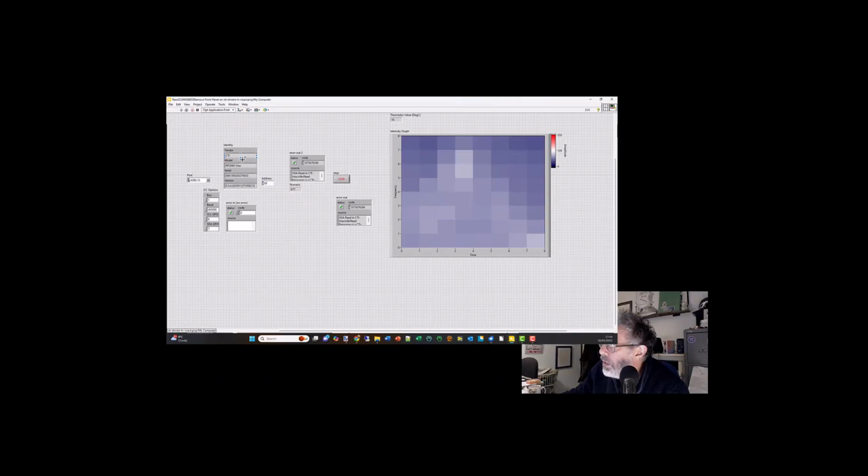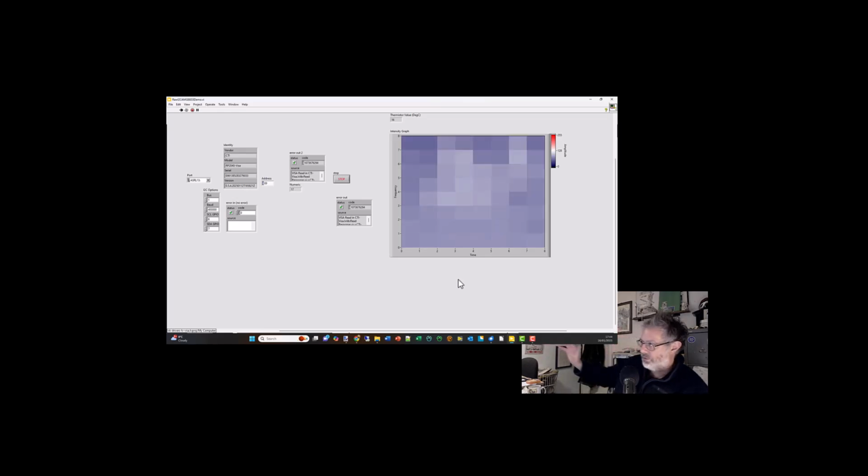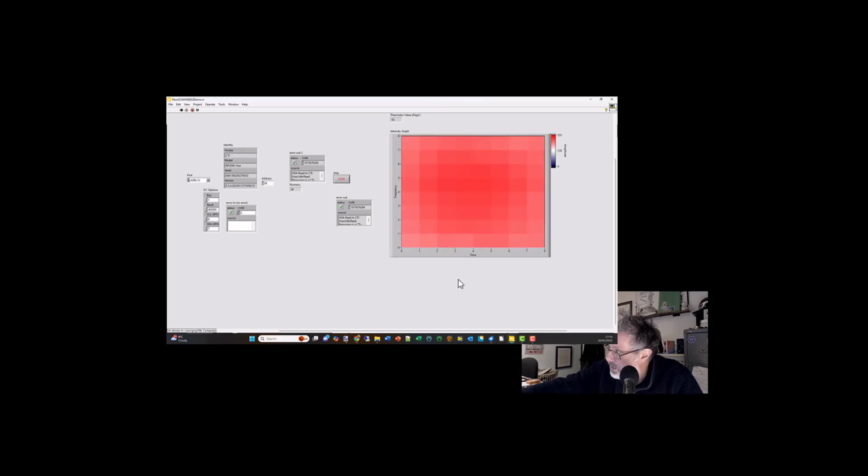So let's have it running. It's an 8x8 thermal array, stuck to my screen, and it's used to detect humans. You can see me moving, you can see me waving there. And if I stick my thumb on the screen, it goes very hot because I've got a hot thumb.